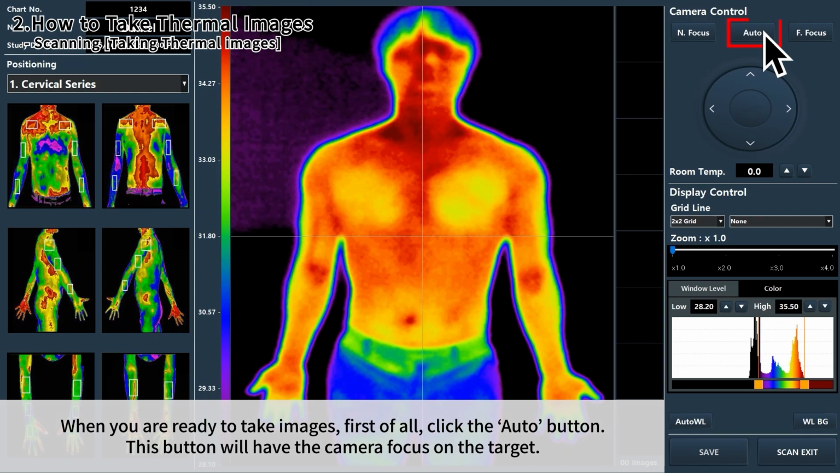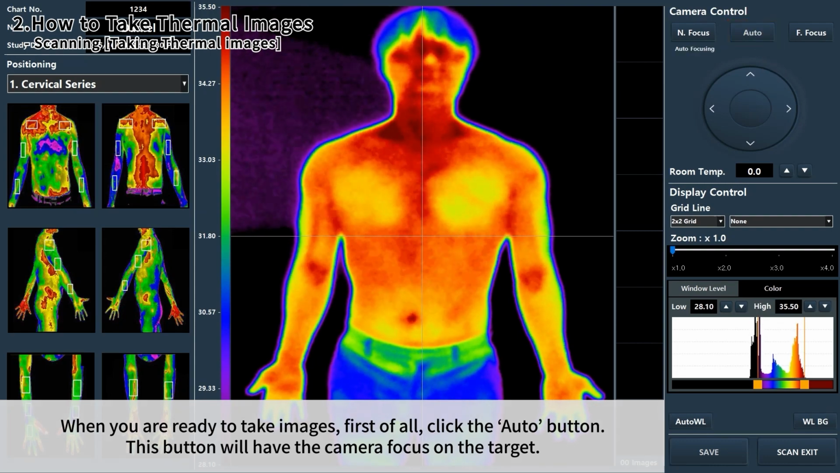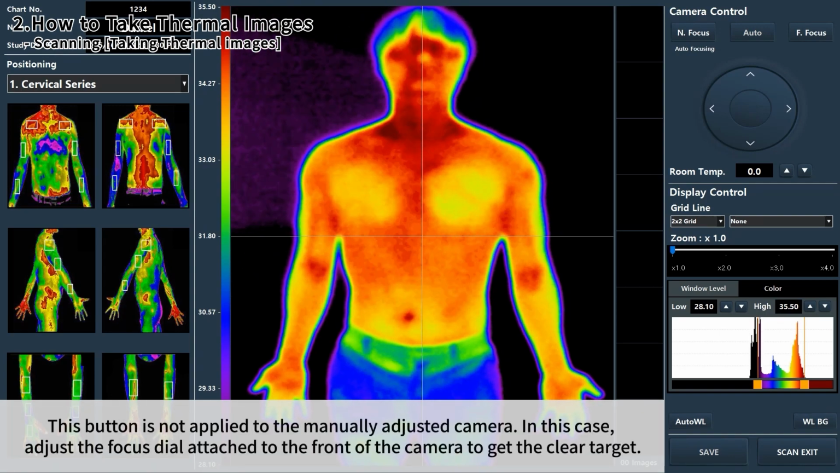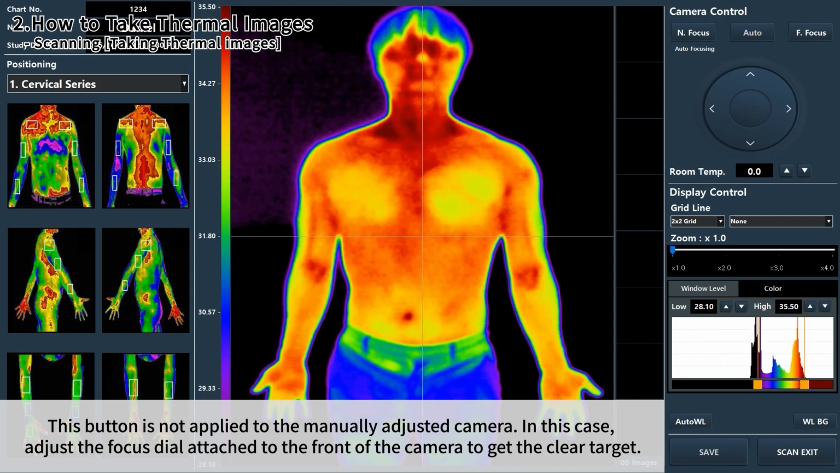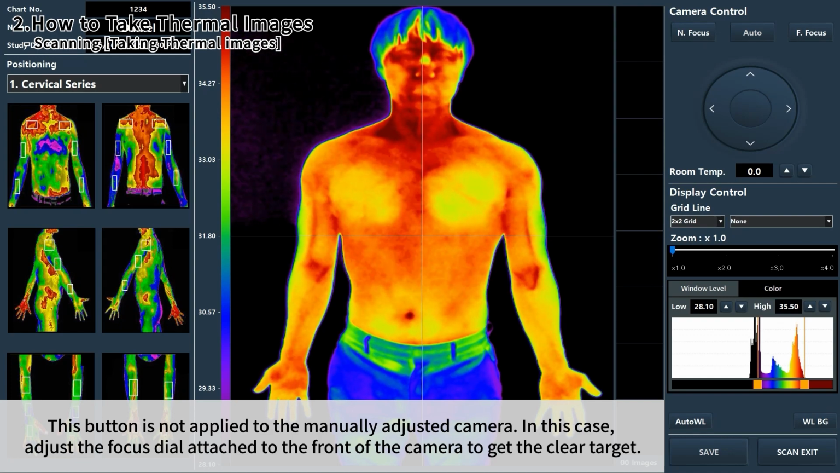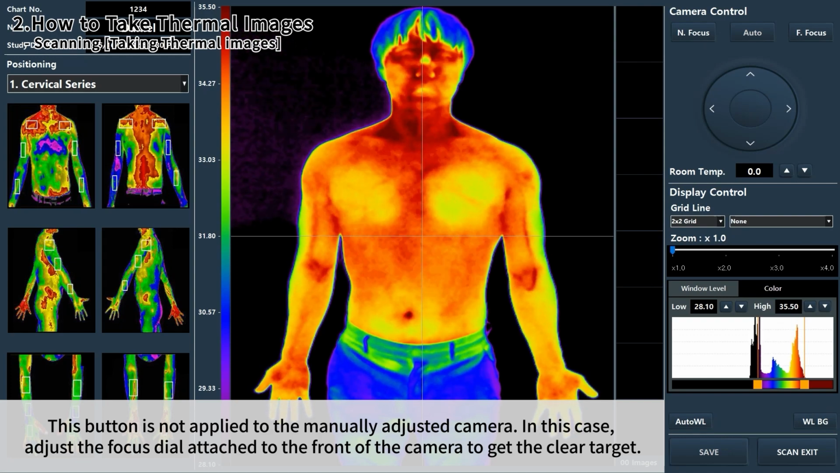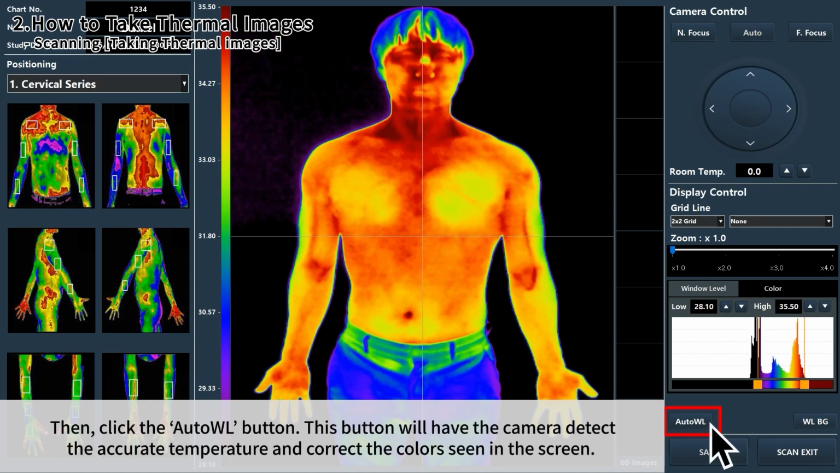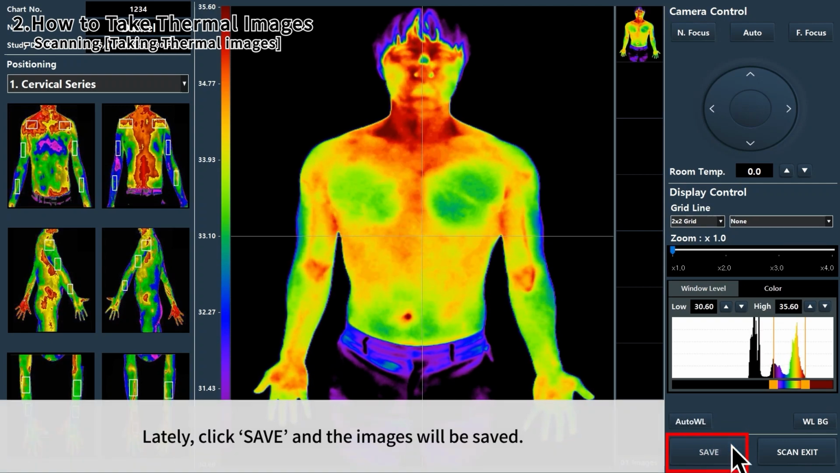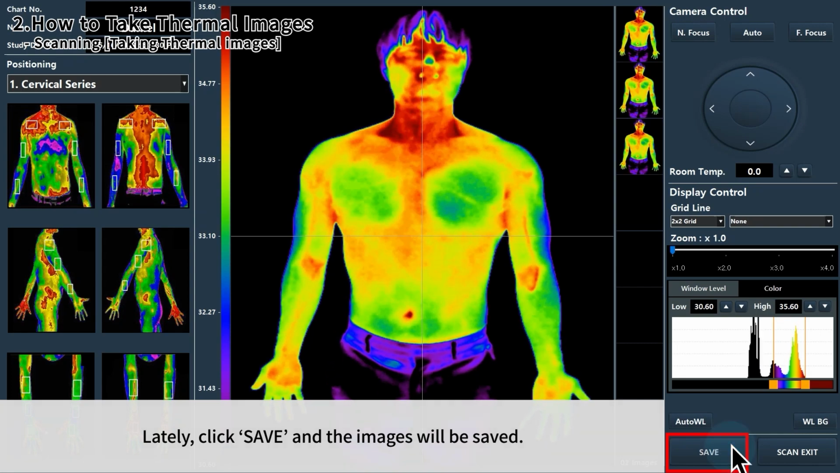When you're ready to take images, first of all, click the Auto button. This button will have the camera focus on the target. This button is not applied to a manually adjusted camera. In this case, adjust the focus dial attached to the front of the camera to get a clear target. Then click the Auto WL button. This button will have the camera detect the accurate temperature and correct the colors seen on the screen. Lastly, click Save and the images will be saved.